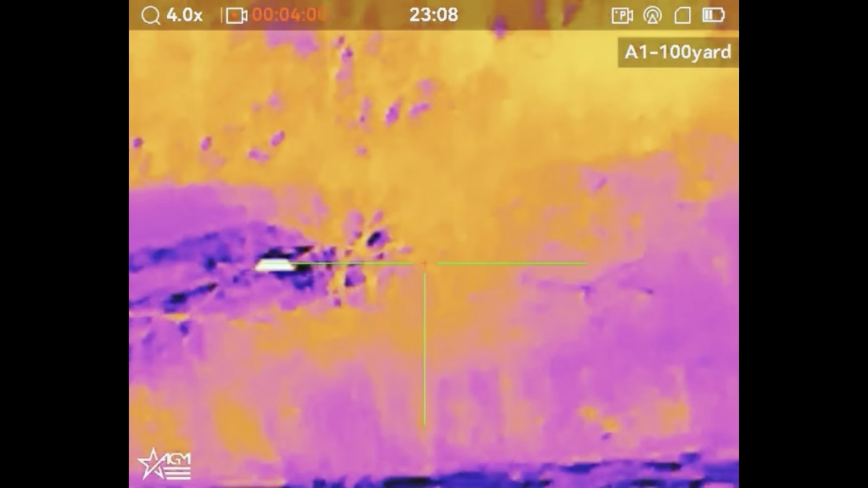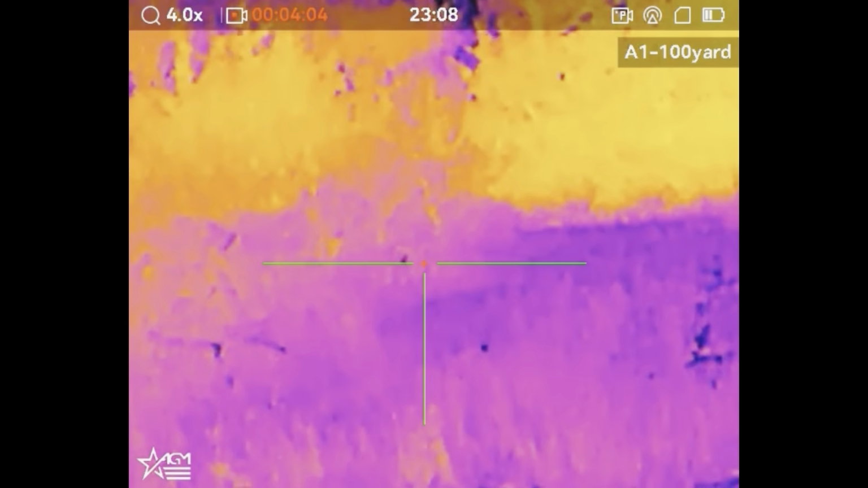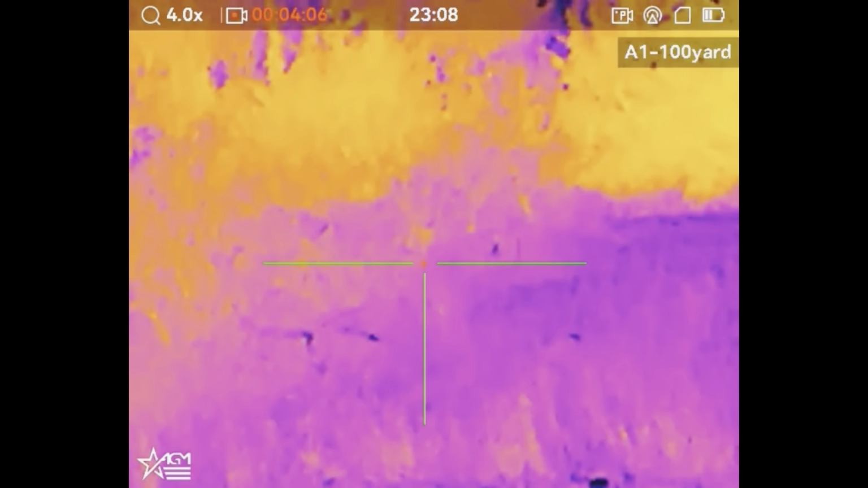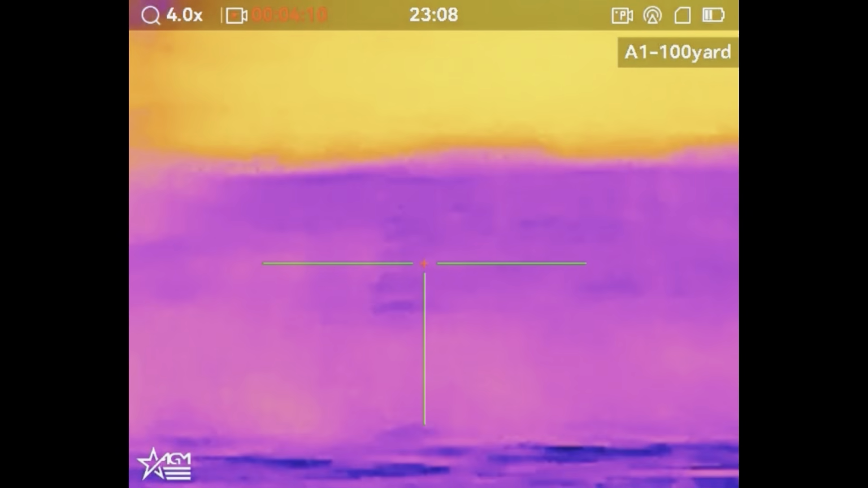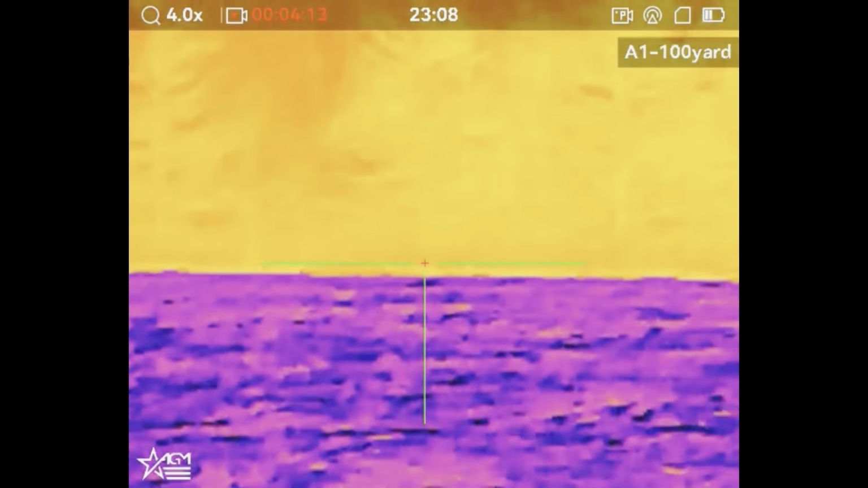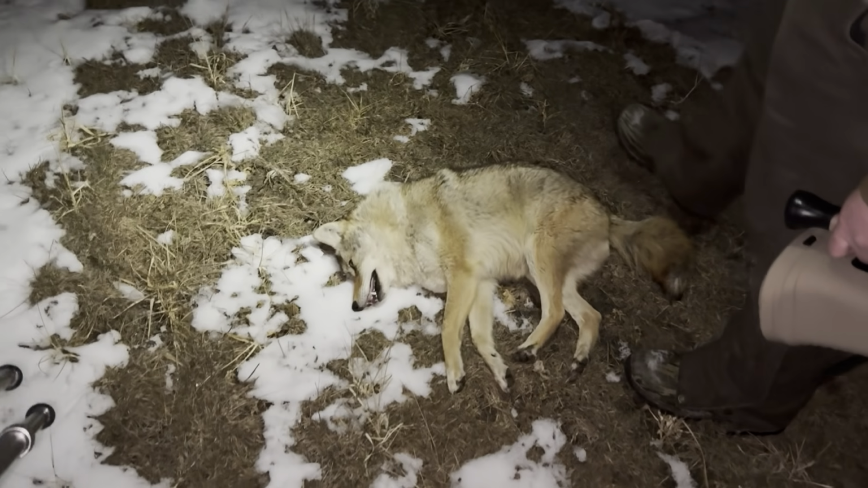What's that? I think there was 2 because when you shot, there was a flash in the grass. I know that was a bird. Oh, was it? Yeah, I saw it flat go. Man, decent coyote.